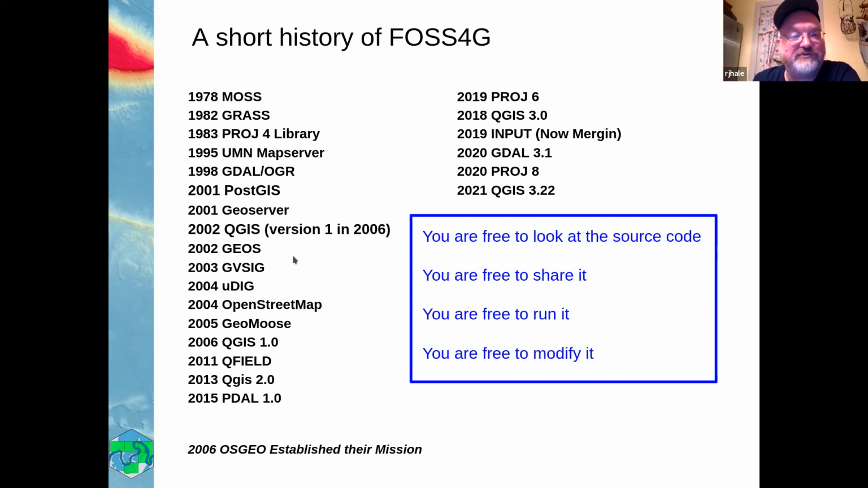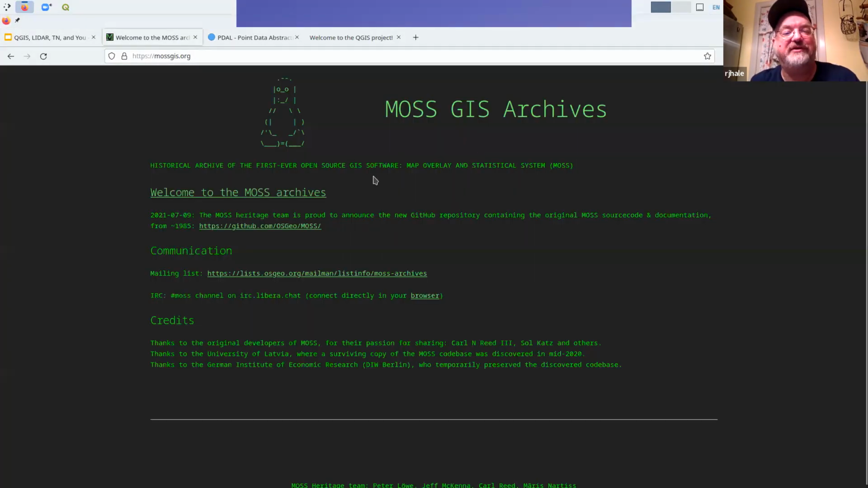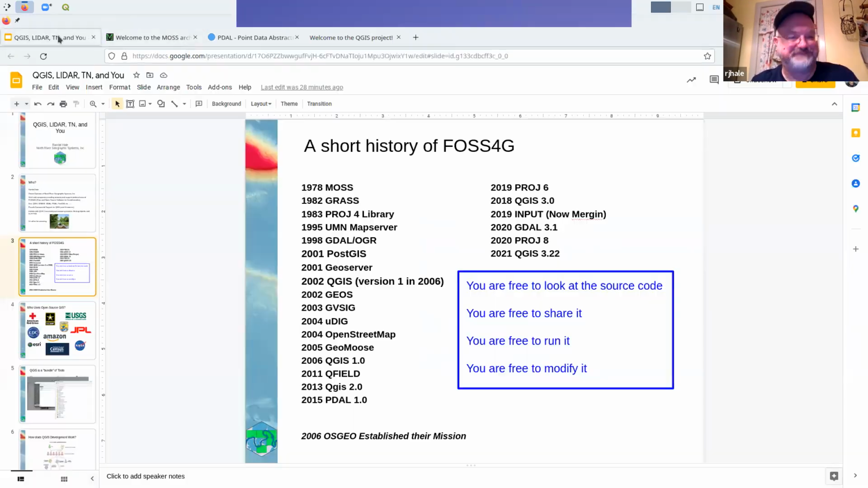And actually, they just found the source code for the '78 version, and you can download and take a look at it, which is really cool. GRASS came out in '82. So, GRASS, 40 years-ish of development, still actively developed. They just released 8.2 last week.